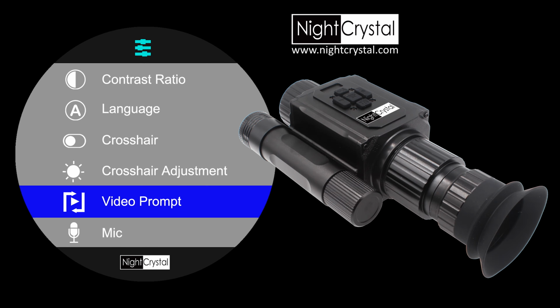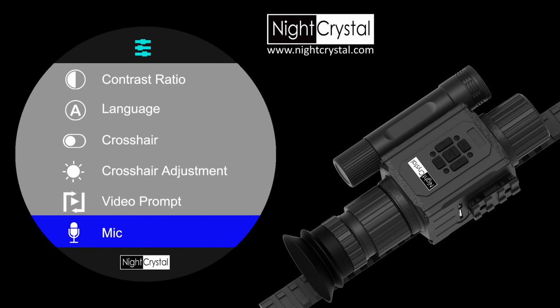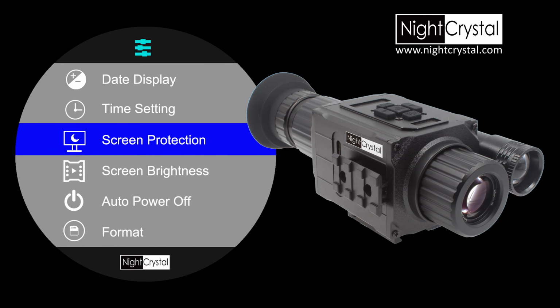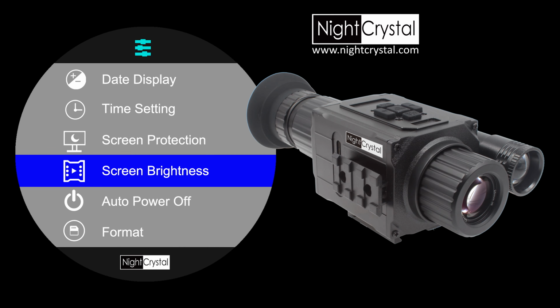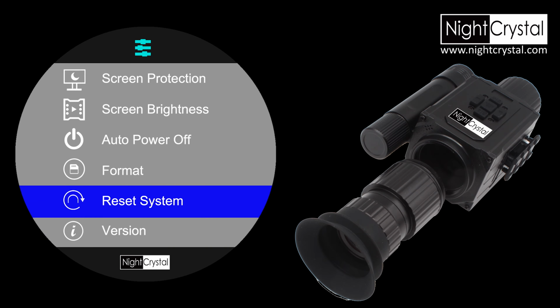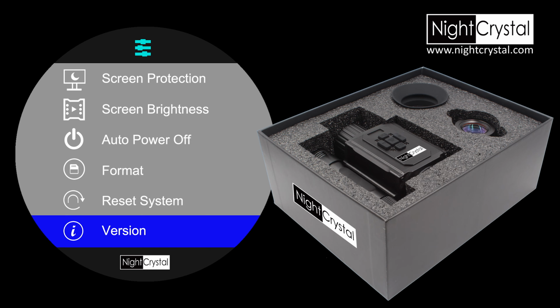There's also loop recording, which keeps capturing video continuously, and a mic on-off switch if you want to record sound or keep things silent. You can also show or hide the date, set the time, and adjust screen brightness from level 1, brightest, to level 6, darkest. Lastly, there's auto power off to save battery, an option to format your micro SD card, and a factory reset if you need to start fresh. That's it. Simple, practical, and easy to use.